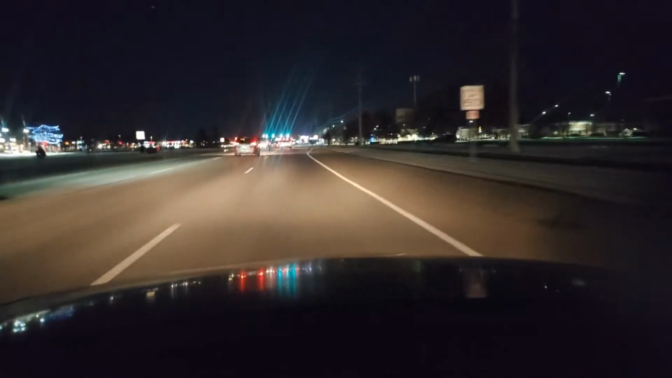And the cars to the left are in a wolf pack, all those cars to the left are bunched together. Don't do that. Either be ahead of the pack or behind the pack. I'm behind the pack right now.